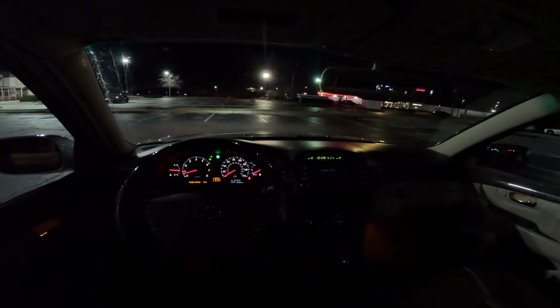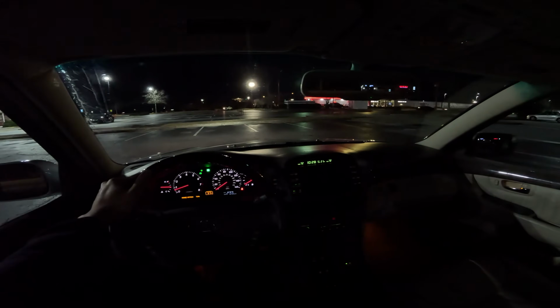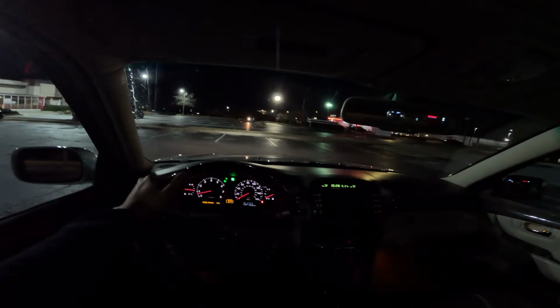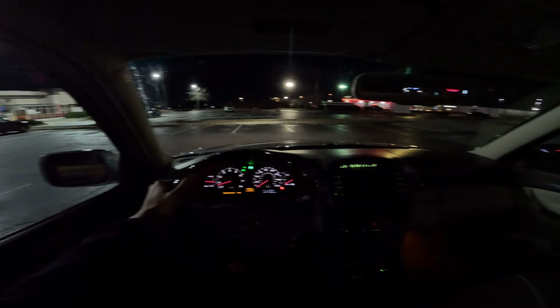2002 Lexus LS430. Today we're going to be doing a POV night drive, and it seems like we got extreme cold weather here in the southern states. So the outside temperature is probably sitting between 19 and 21 degrees, and I already drove the car for about 5-10 miles, just tried to get it warmed up.